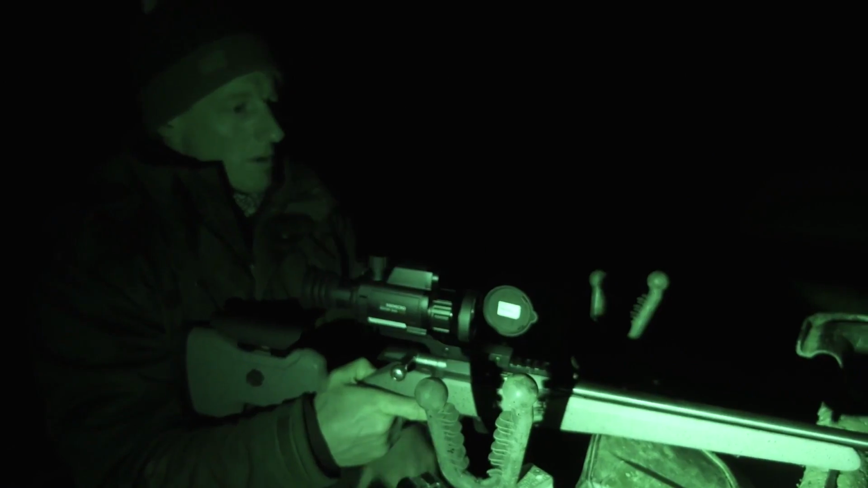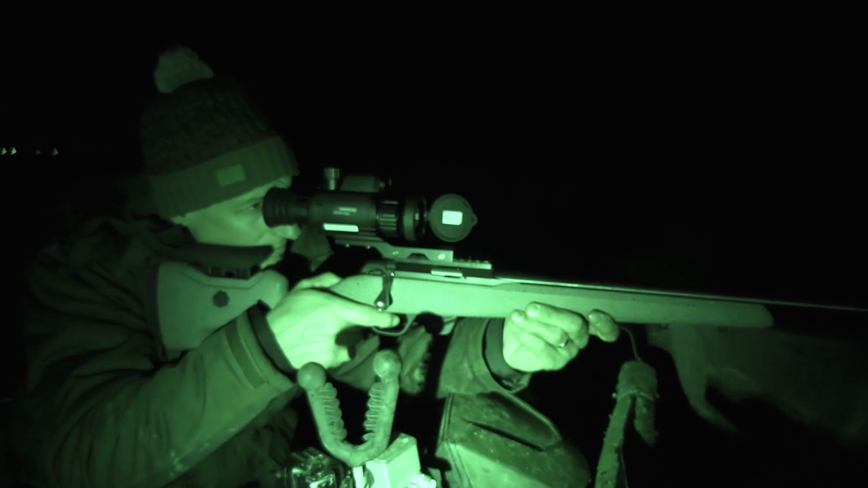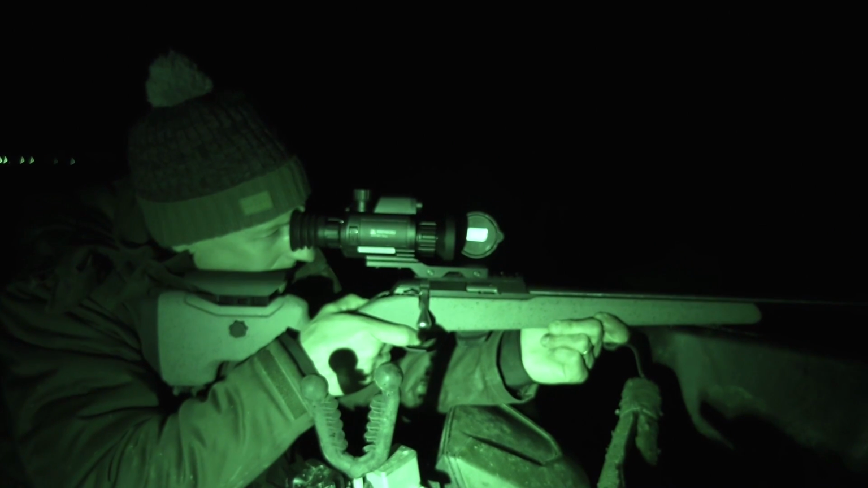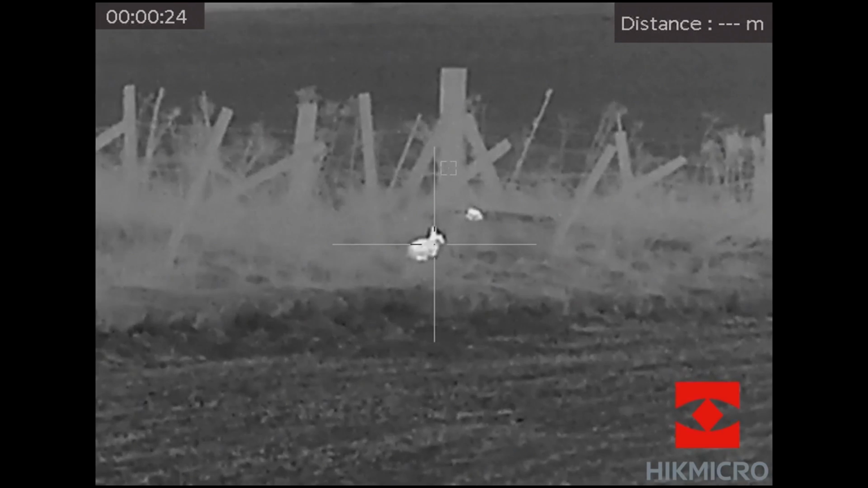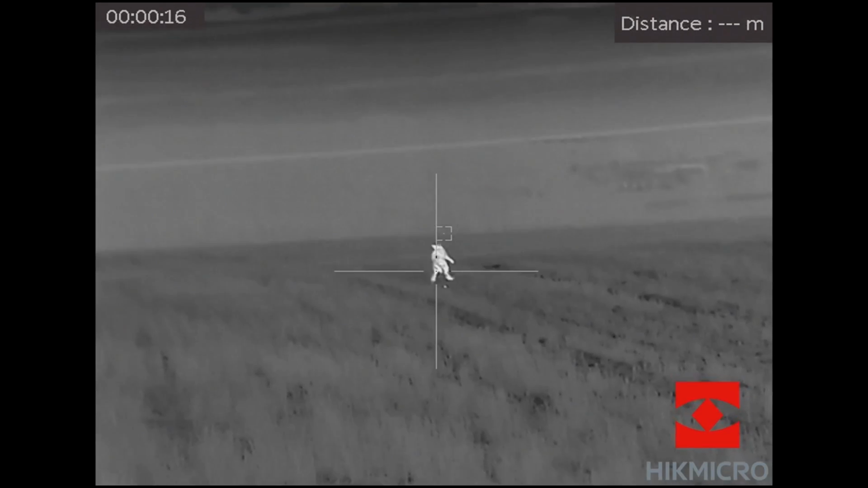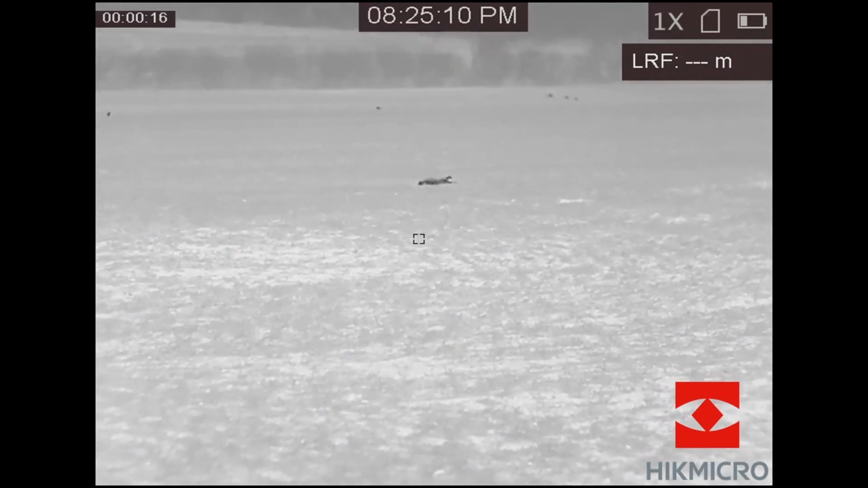This evening we are thermal rabbiting. As we will hear later, Paul has used all methods of rabbit control. Let's see how effective he is with his new HIKMicro dedicated Panther scope on top of this Tikka 2.2. Riding side saddle is David, who will be using the Griffin spotter, though when bouncing along on a quad, a lamp is a useful high-speed scanner.